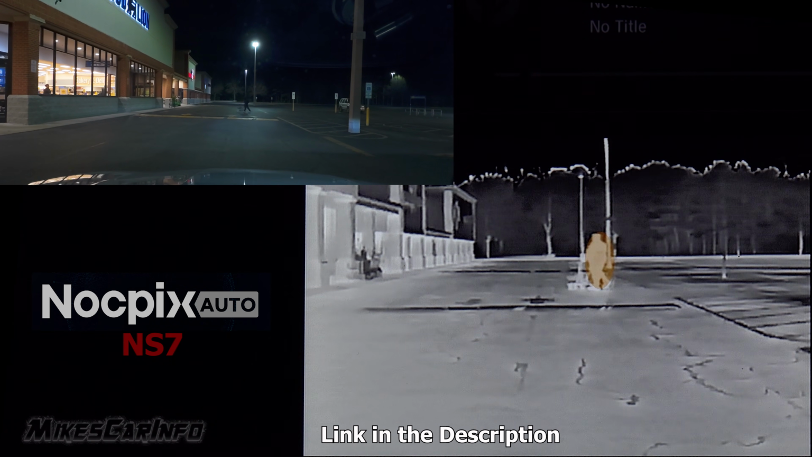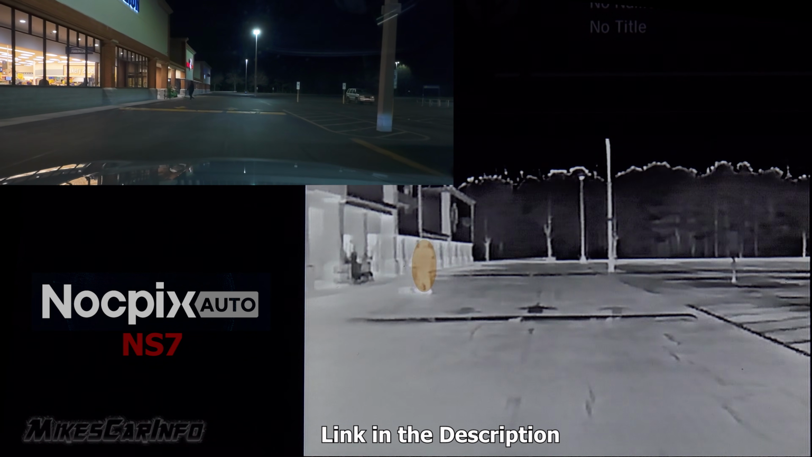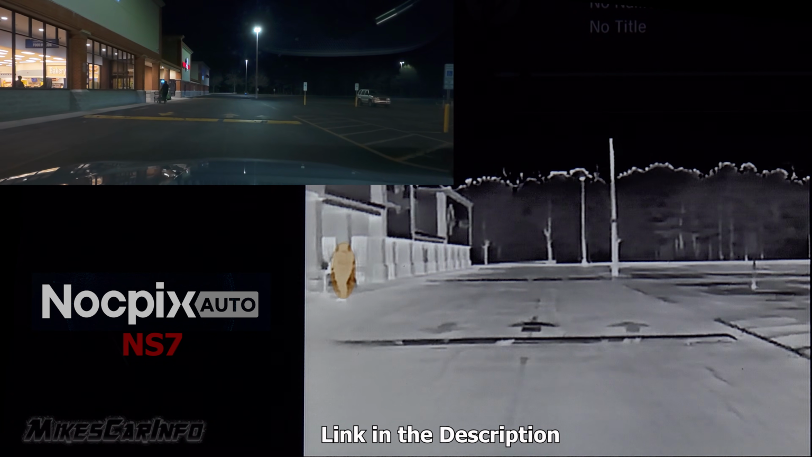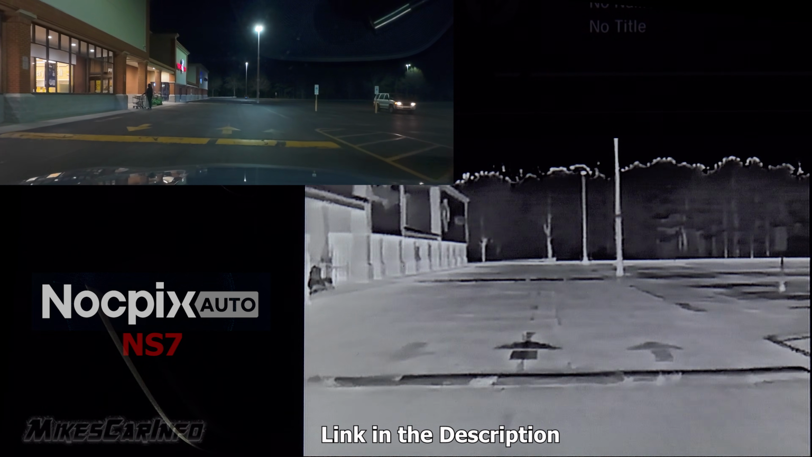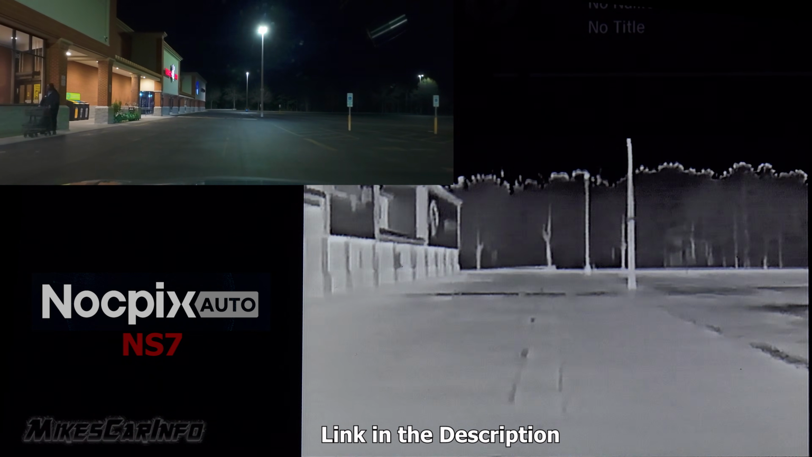Next time you roll through the night, let NS7 unleash your sight. Thermal mode, activate.